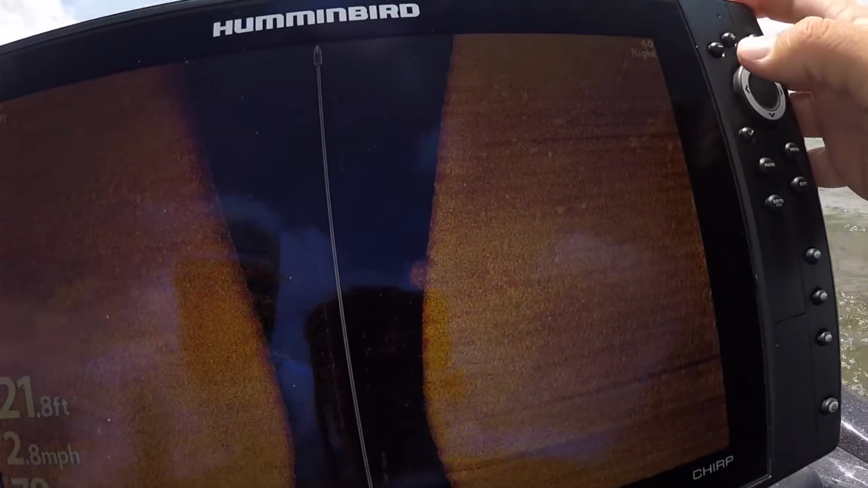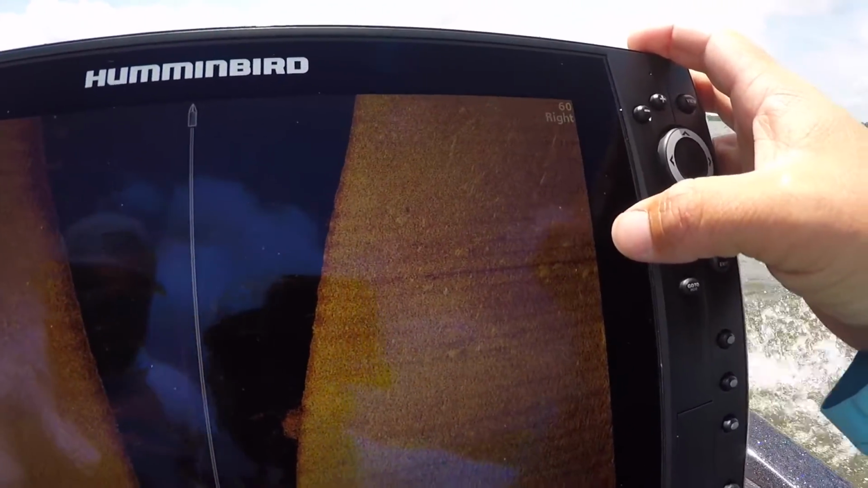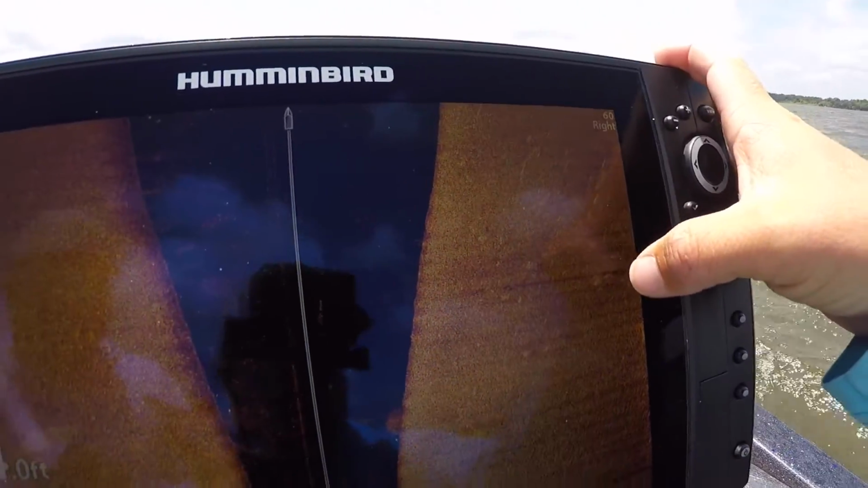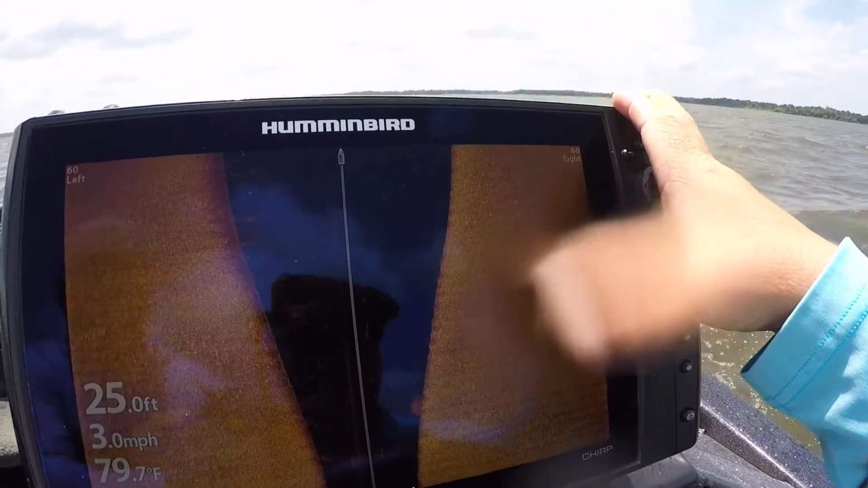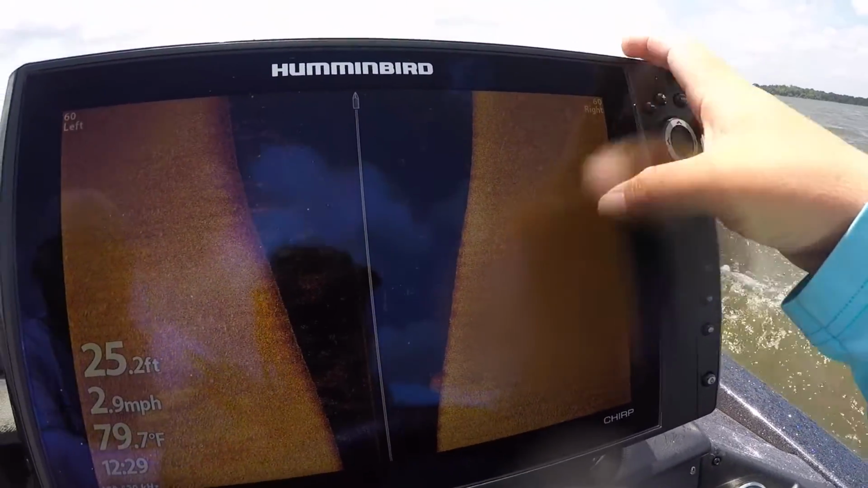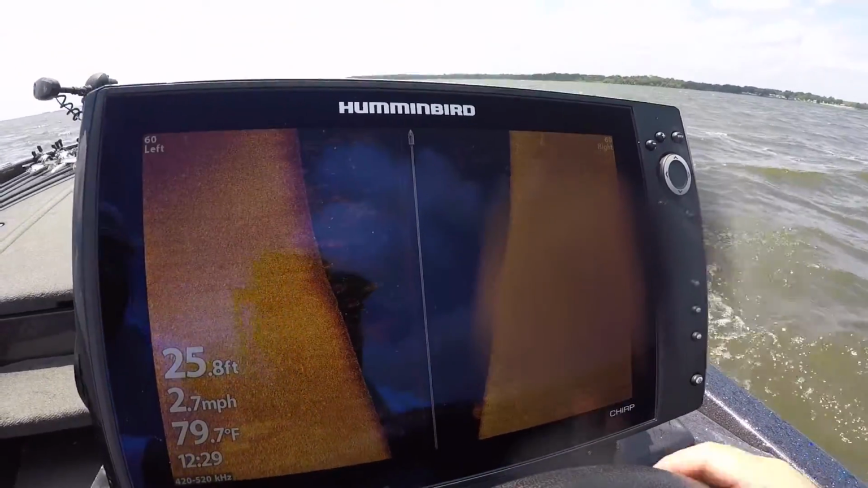So we're coming over this ridge, and we're coming out on the side of it, and you can look right there. It's hard to see that on camera, but you can see that small group of fish, and these aren't real big fish. I mean, that's a 4 or 5 pounder. It's smaller. You see 2 sitting side by side right there. We're gonna make a turn and cross it up and look at it a little bit better real quick.